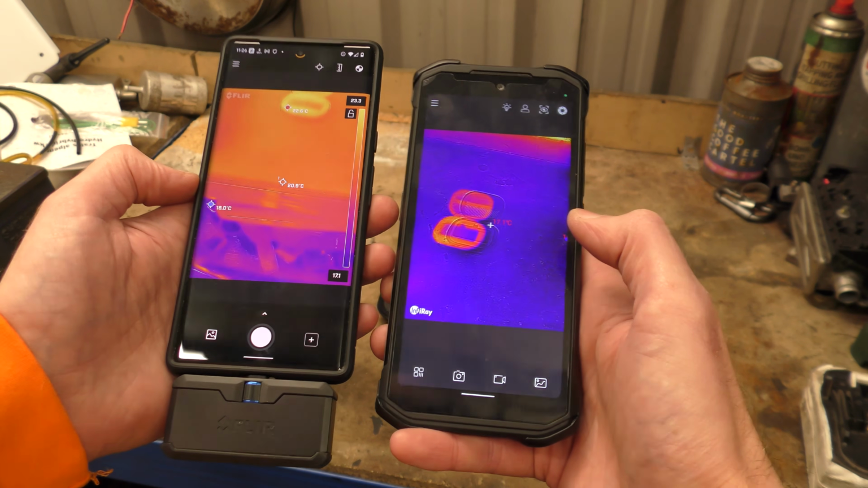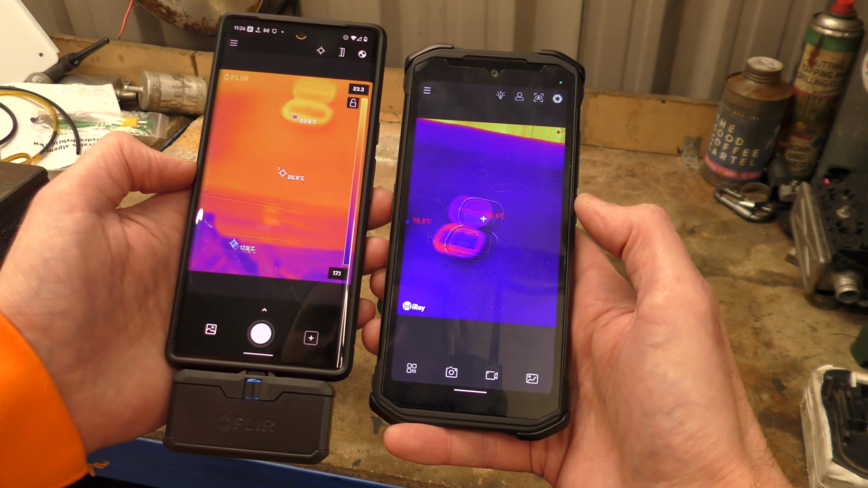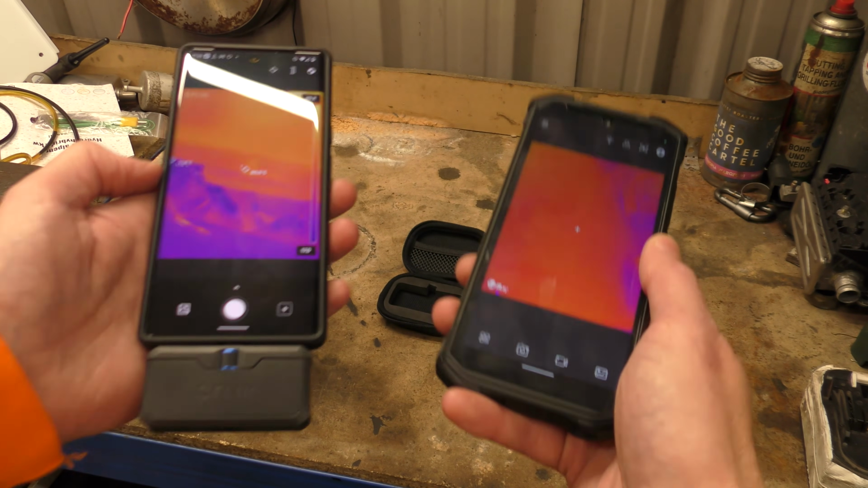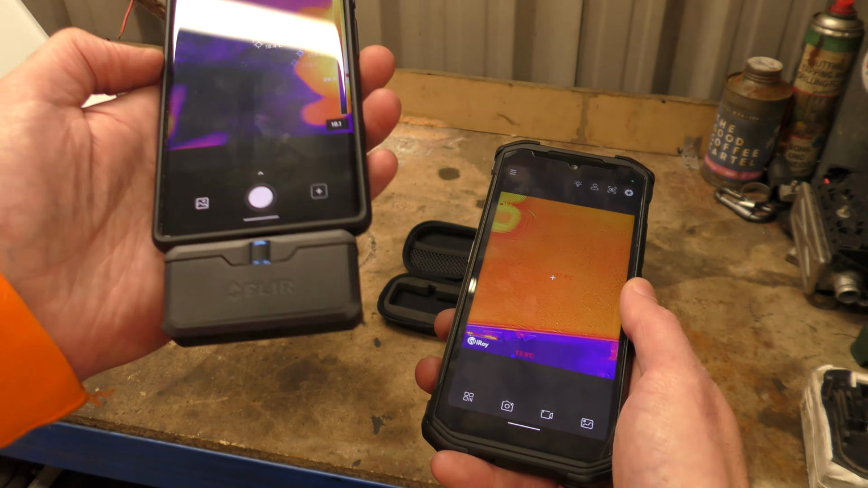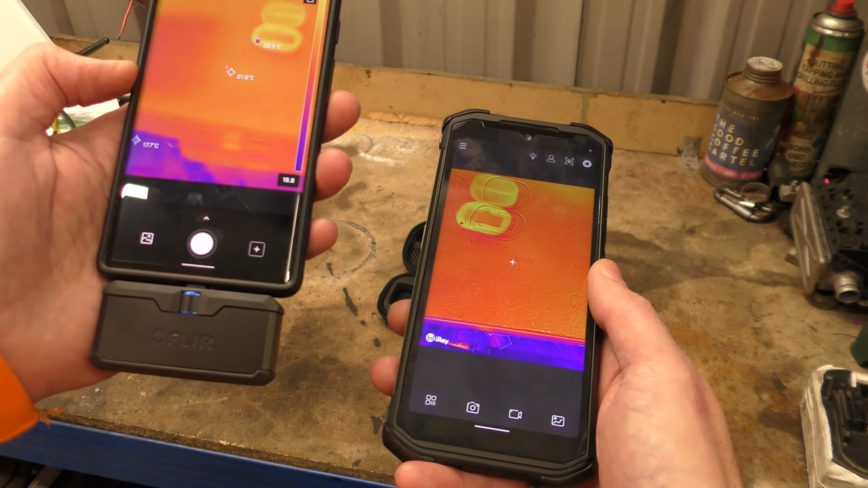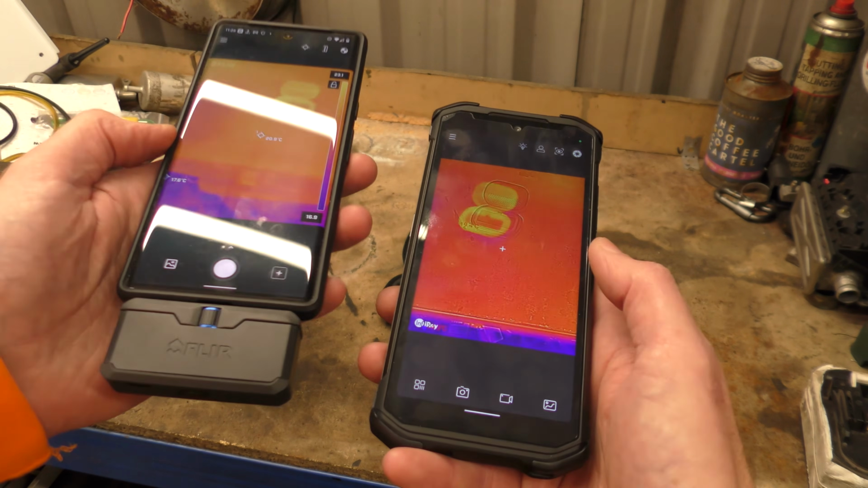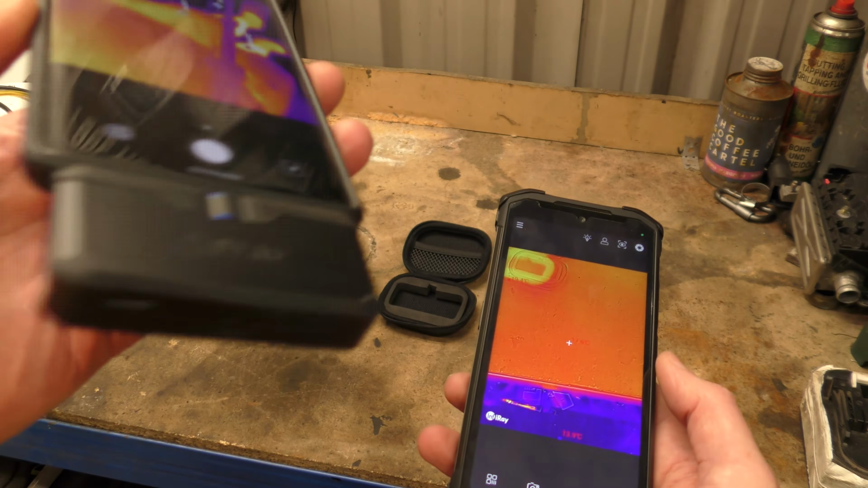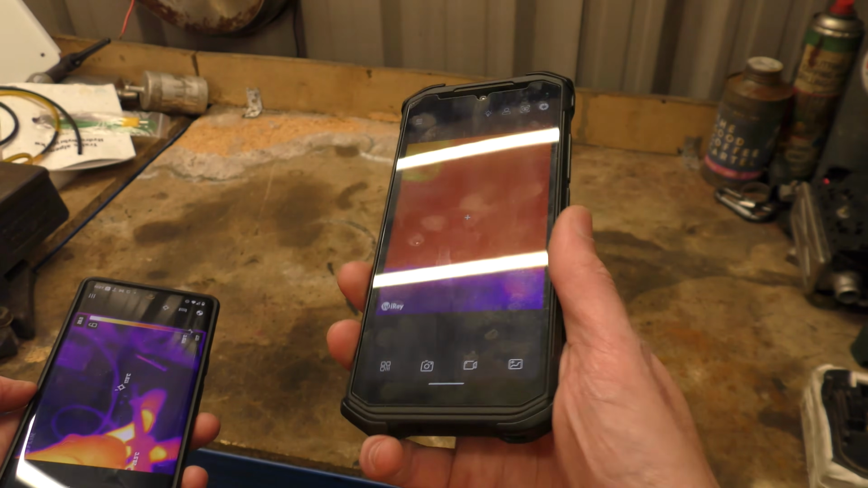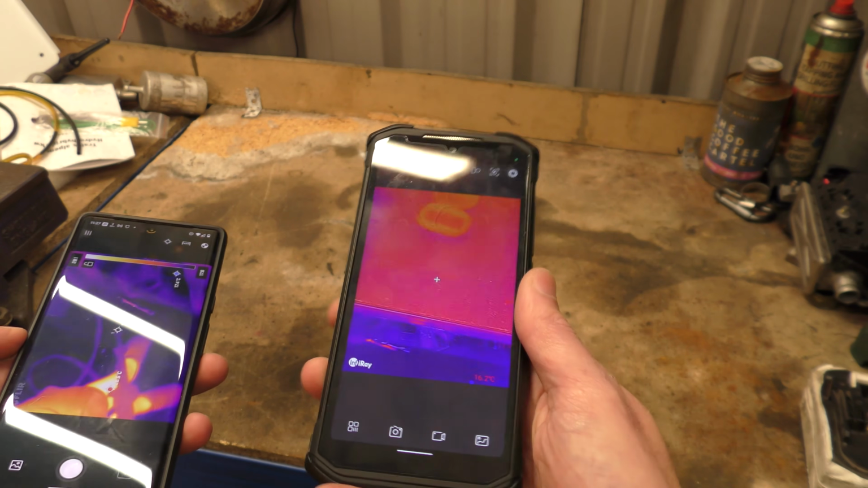But that's that. I thought I would give you a kind of brief glimpse into a £280 phone with thermal imaging and the FLIR thermal imager, and what its advantages are. Any USB phone you can make into a thermal imager. But as for the price, at the moment, like I say, the FLIR is £400+ and this whole phone is £280 with the thermal imaging built in.